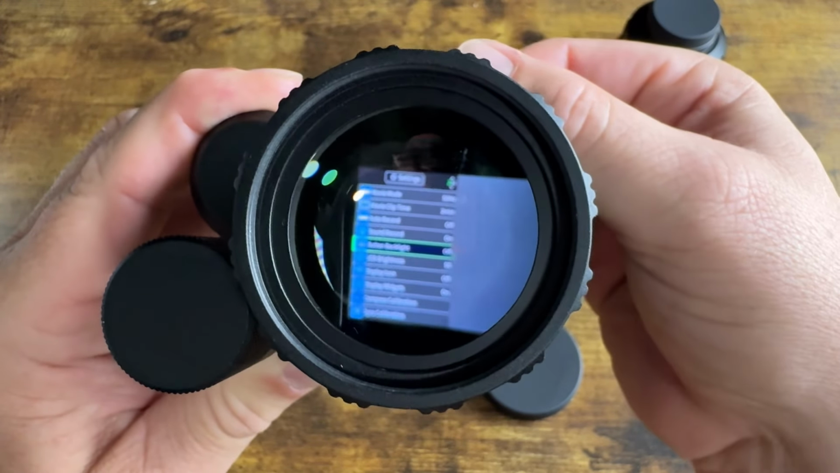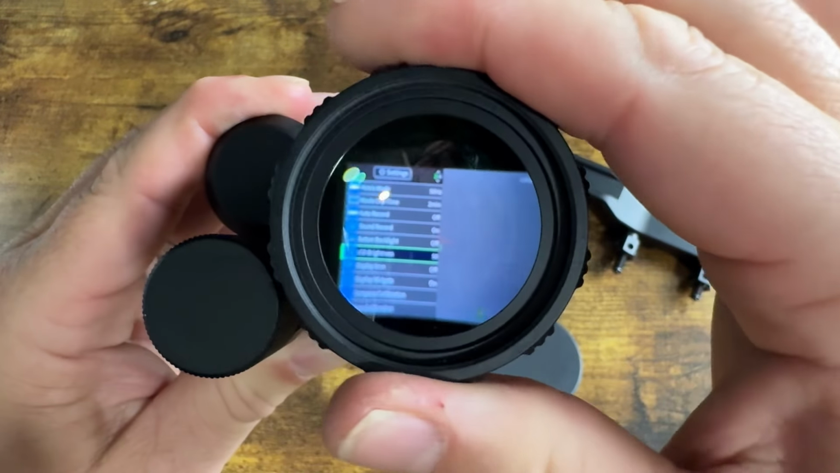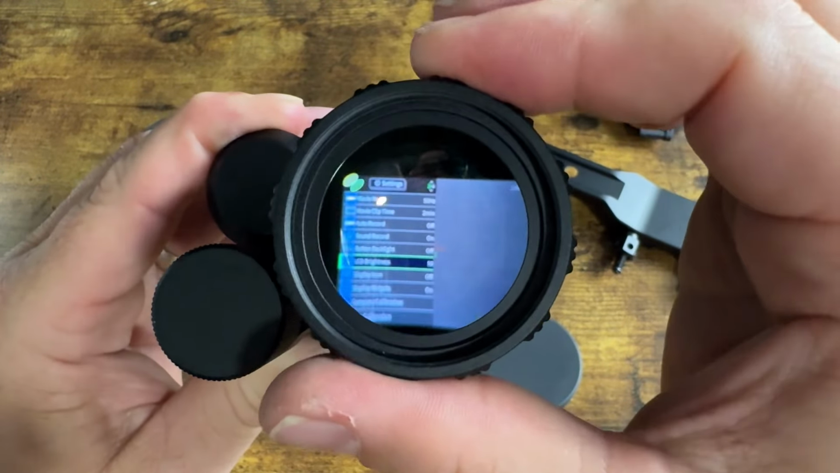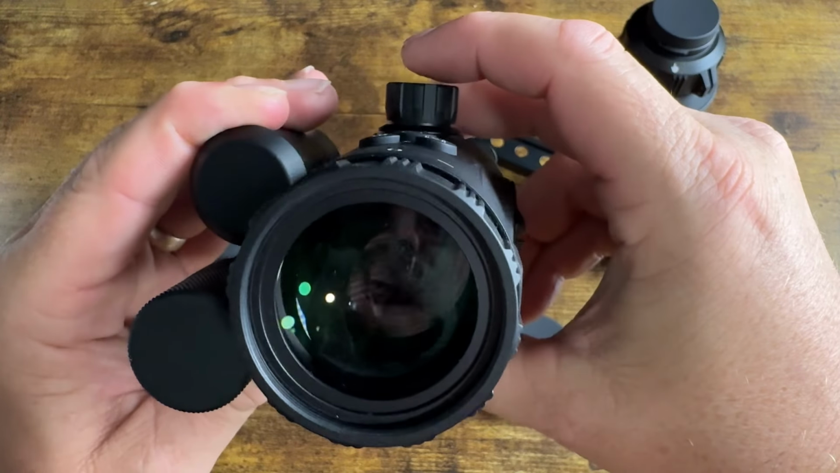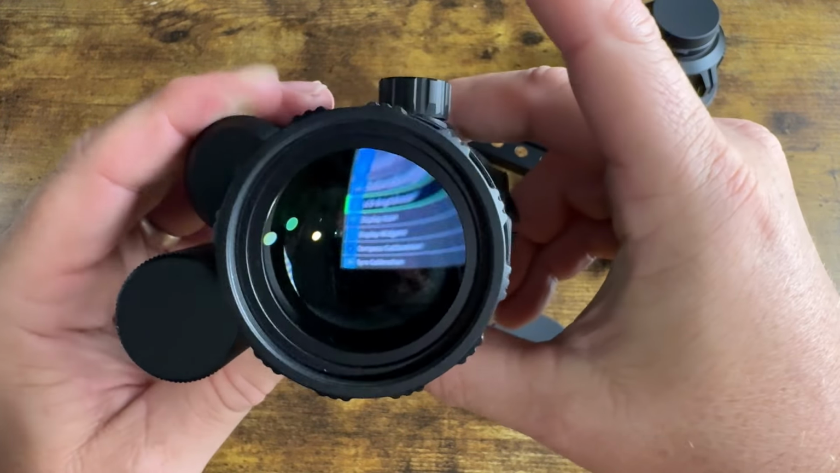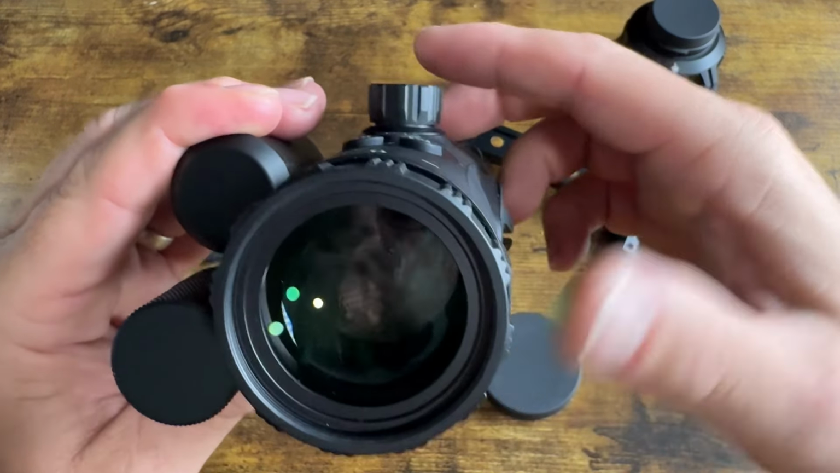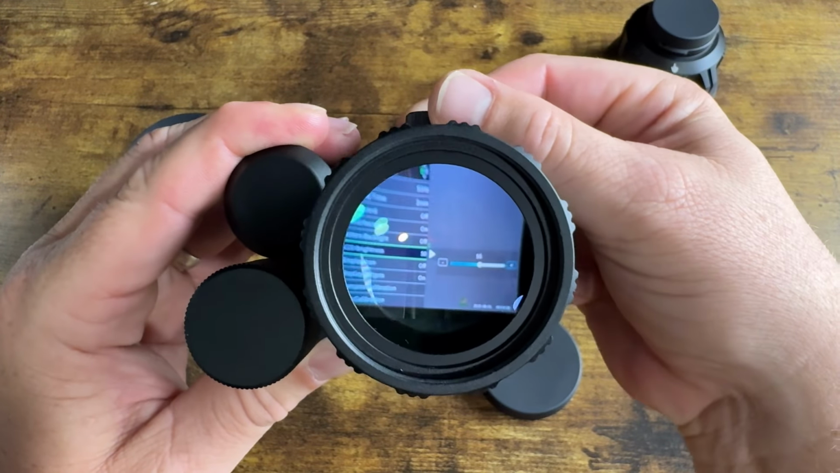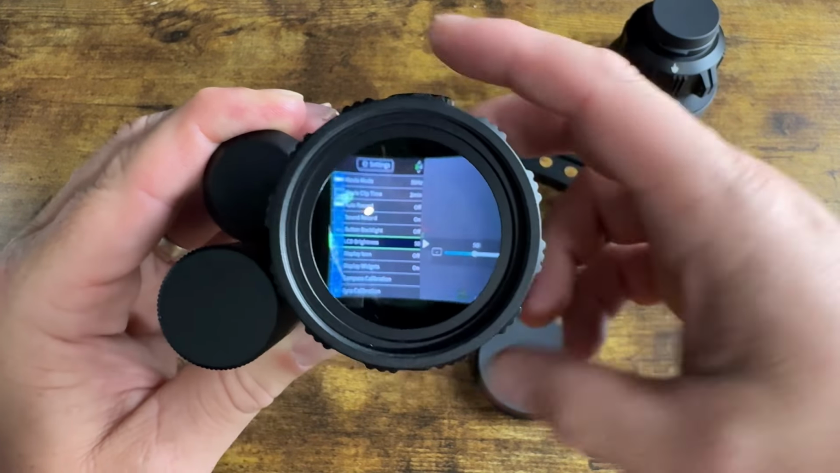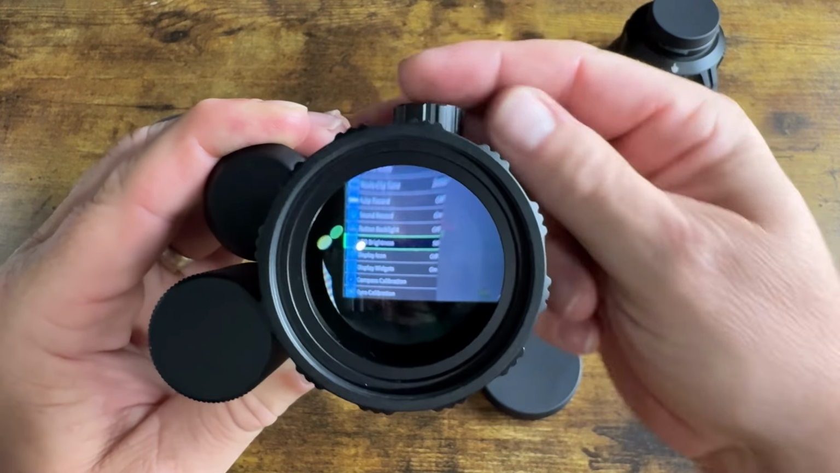Let's see if we can. And then, man, it's too bad I can't show the camera. Anyway, if you want something like right now, it's on LCD brightness. Hit the button. It'll open up the other menu, and then you can rotate it to wherever you want. You can brighten it up. You can lower it down. Hit the button, and you go back out.